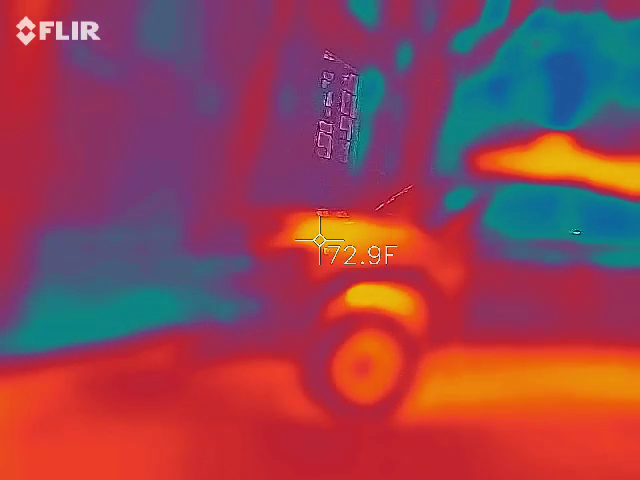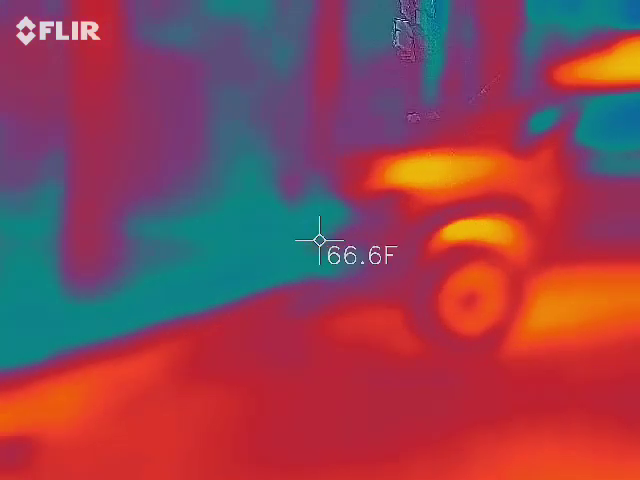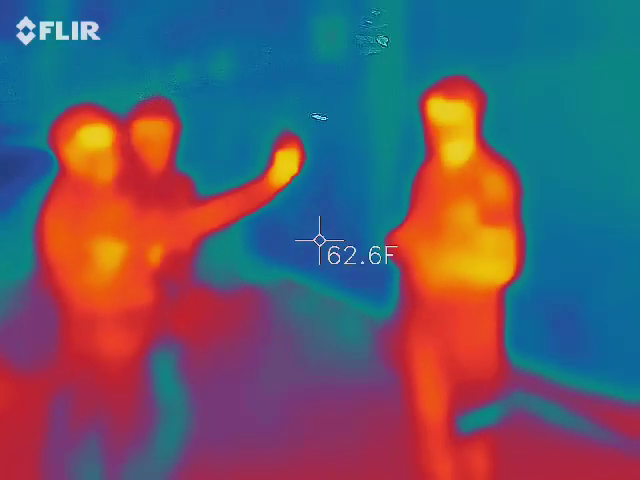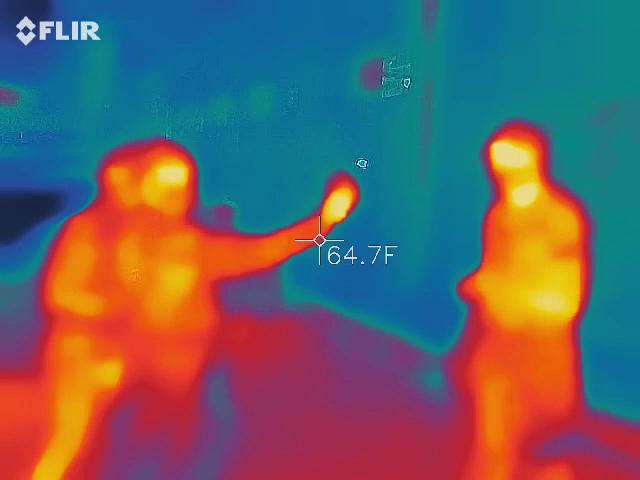Is there anything over there, Mark? Well, literally, it would be right here. Oh, okay. I see, that's how close it would have to be. Be close to you then, Mark? No.